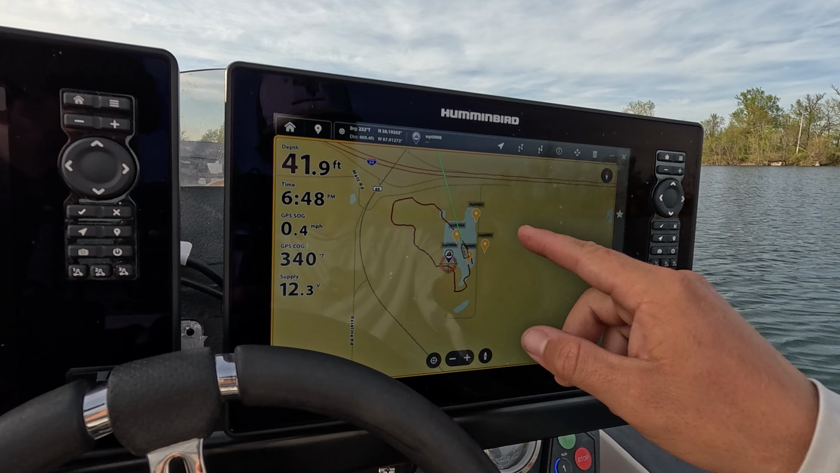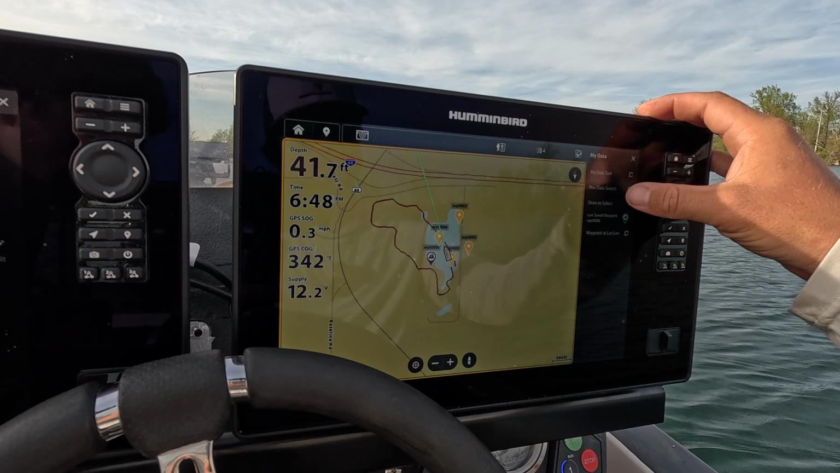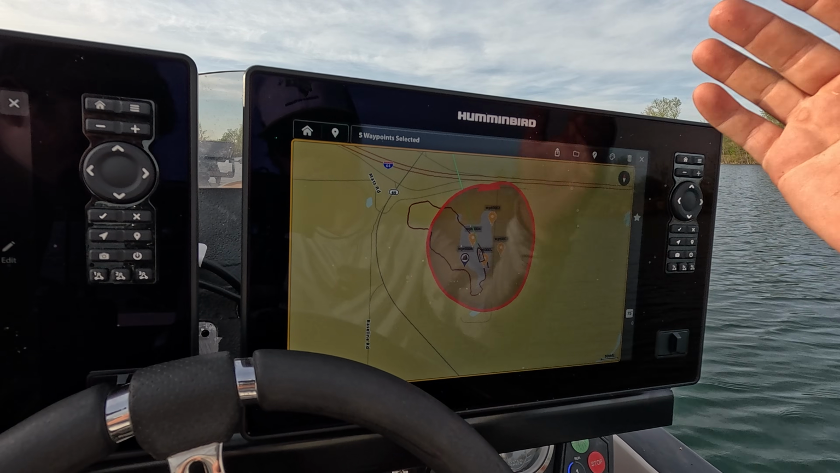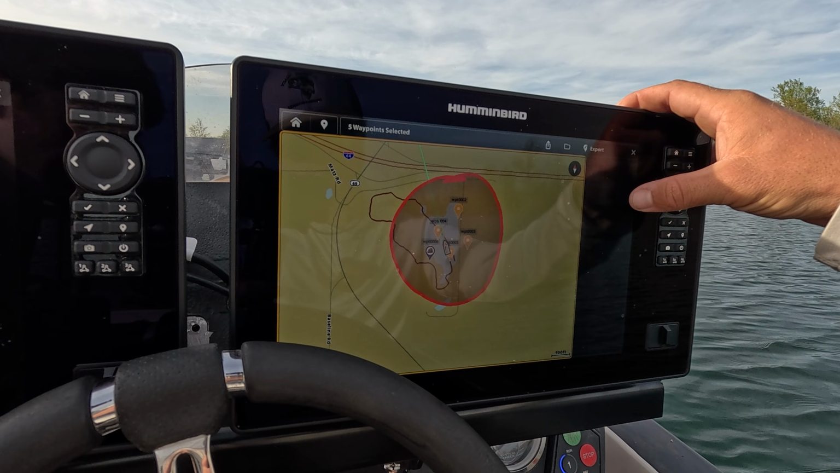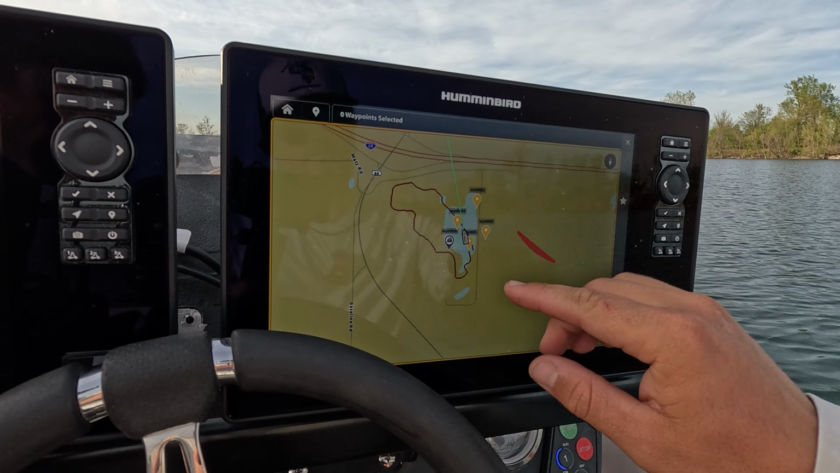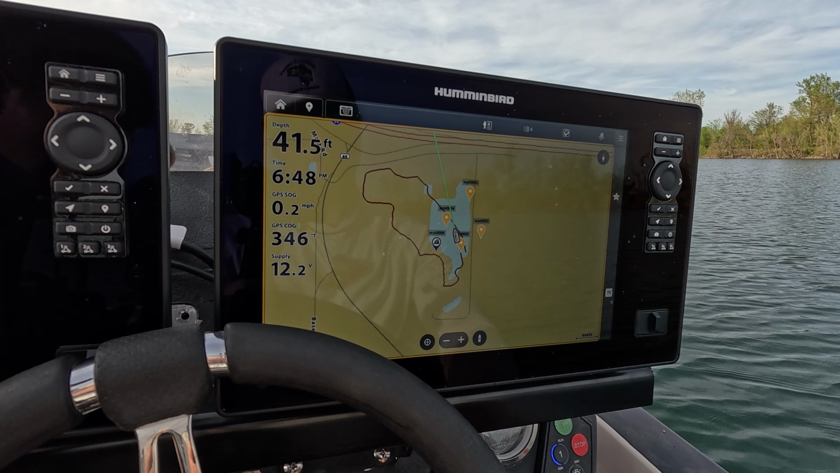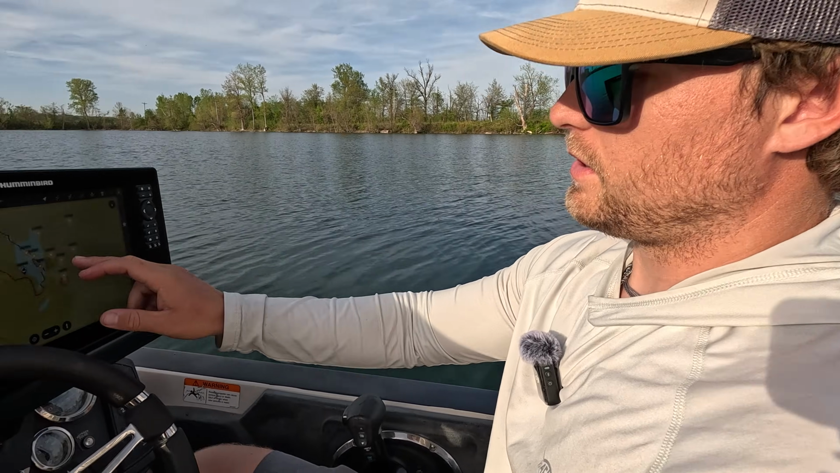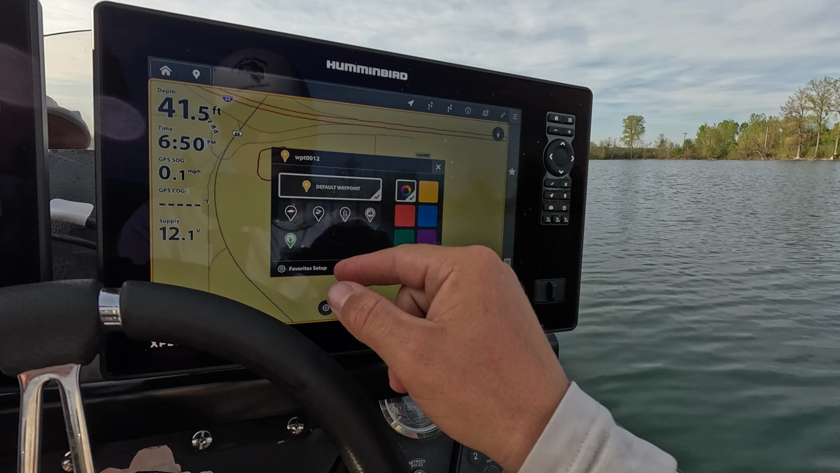You can do things now like select all of these mass at once. You can draw like this to select them, and then you can do whatever you want with them. You can mass delete them. You can export them to an SD card. You can transfer them to your phone for the One Boat Network app. You can just really do a plethora of things with the waypoints, and I'm really impressed with the whole waypoint management system.